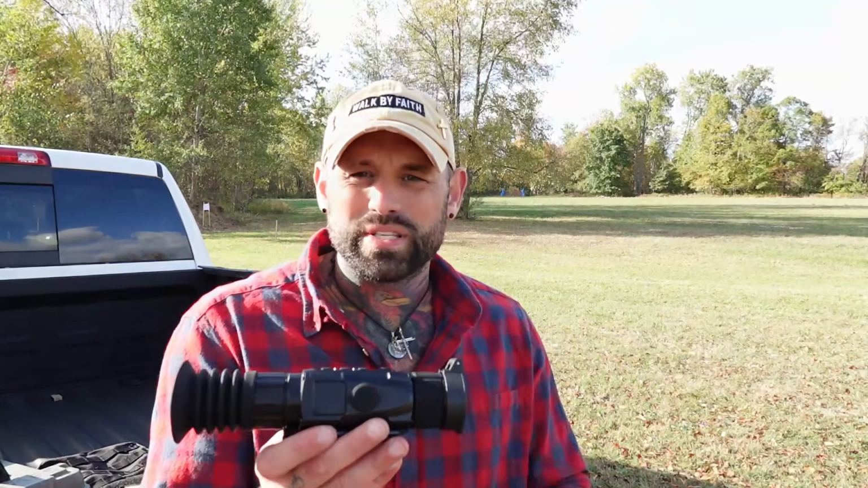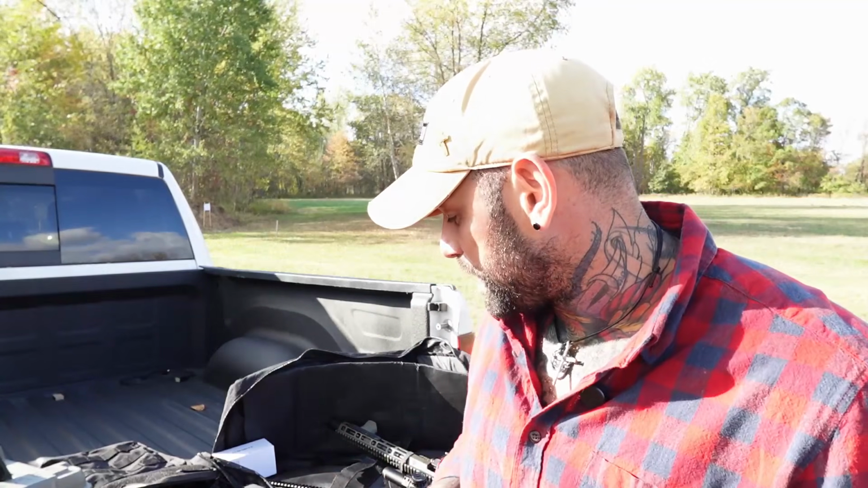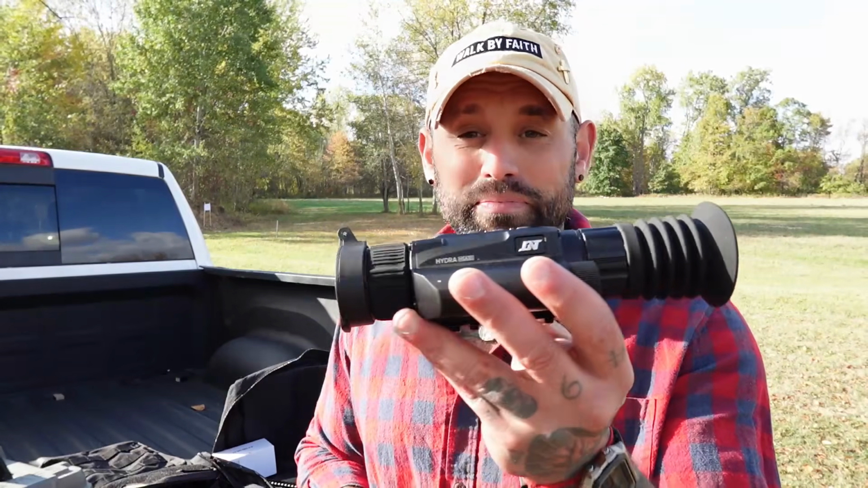So little pros and cons. You're paying this much money, you want it to work for all applications. Unfortunately, this will not work for higher power scopes. That's basically it. So with all that being said, it sounds good because it is good.